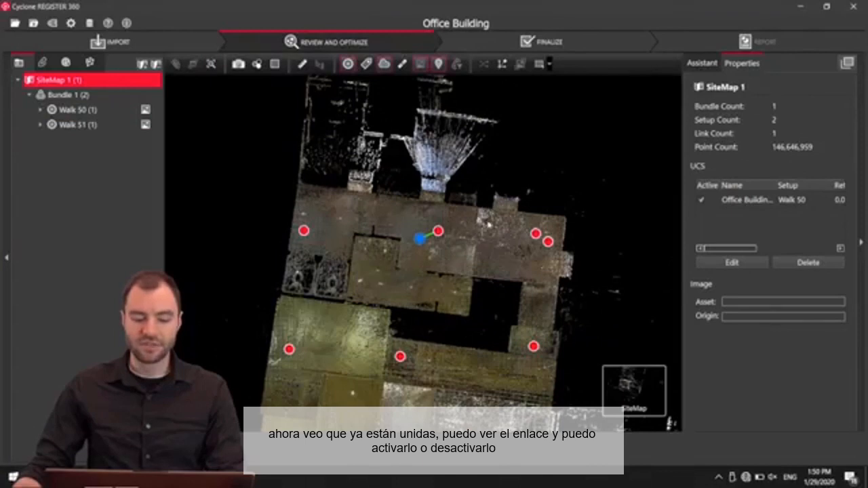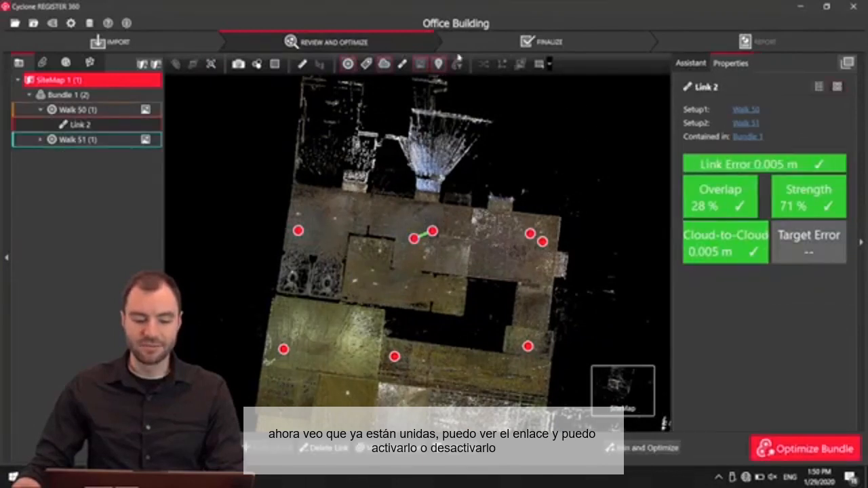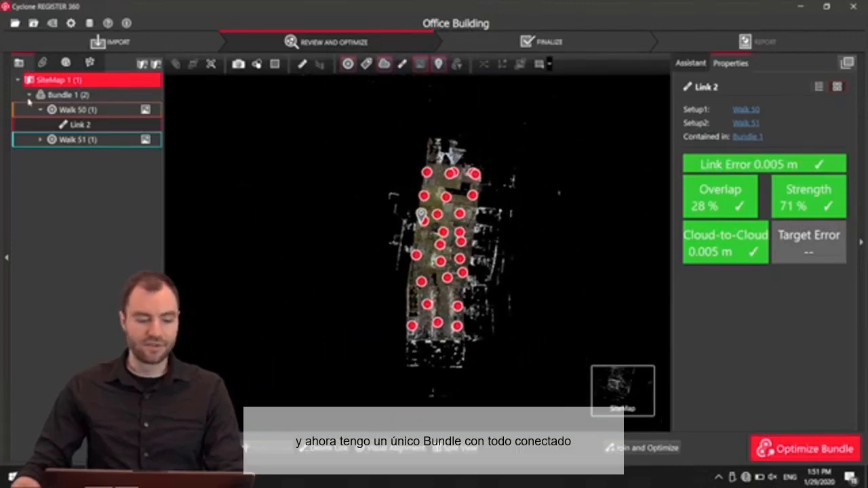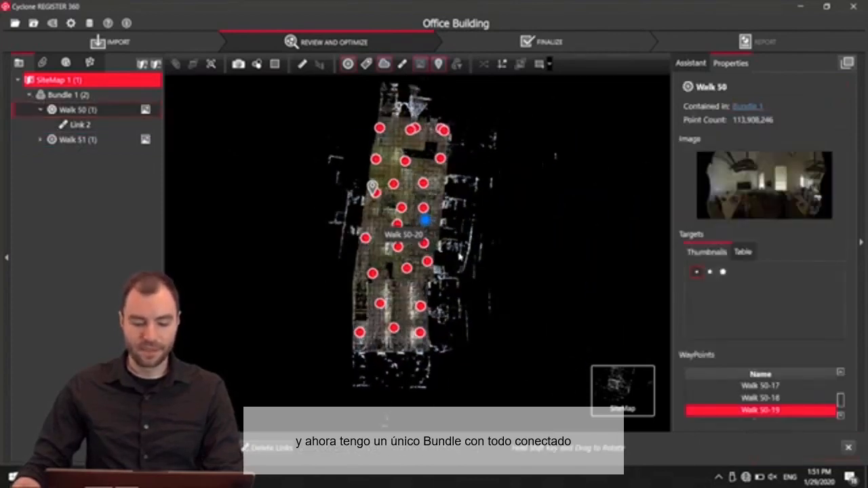And now you'll see all of these are put together. I have a link here between these two. I can toggle this link on and off. And now I just have a single bundle and everything's connected.